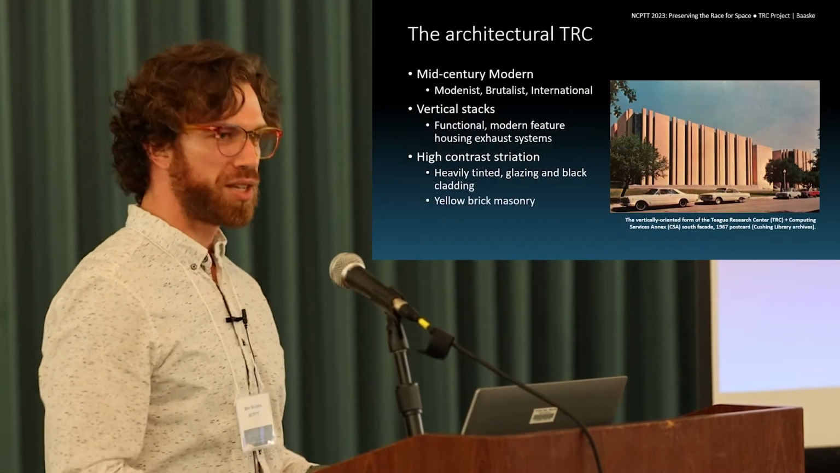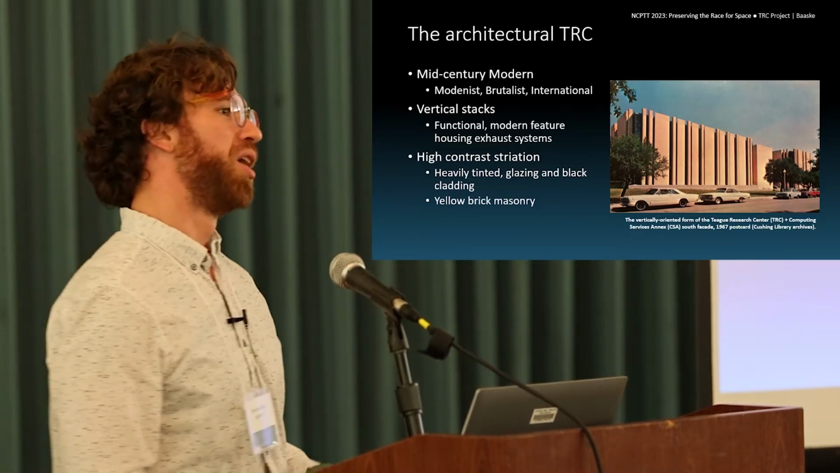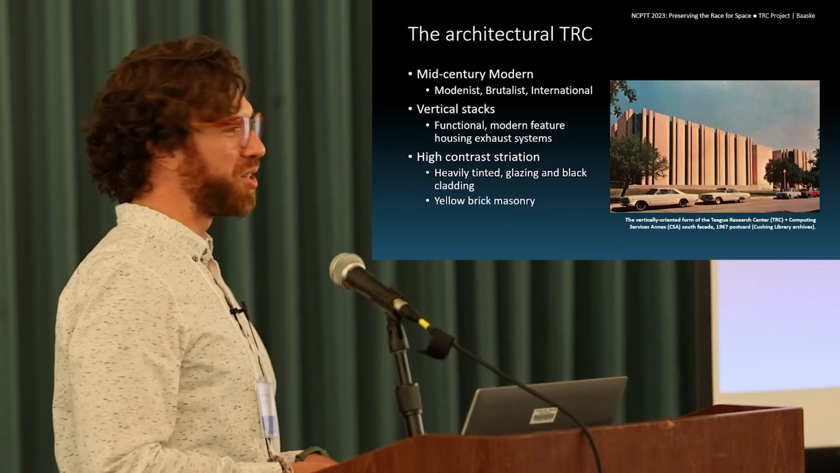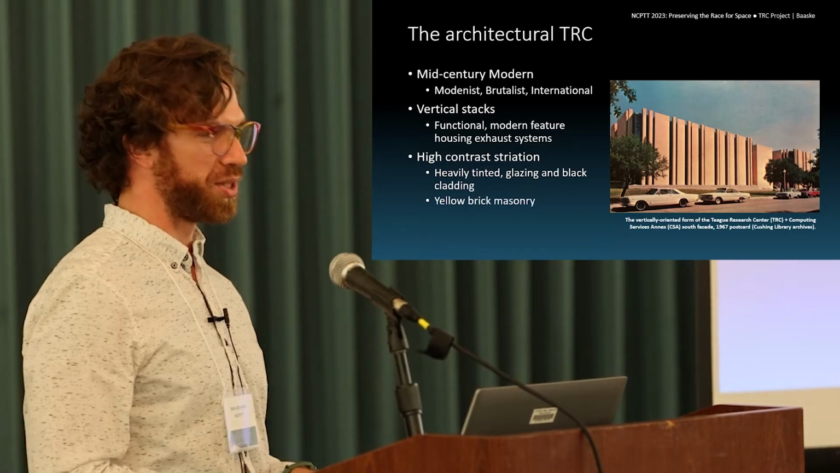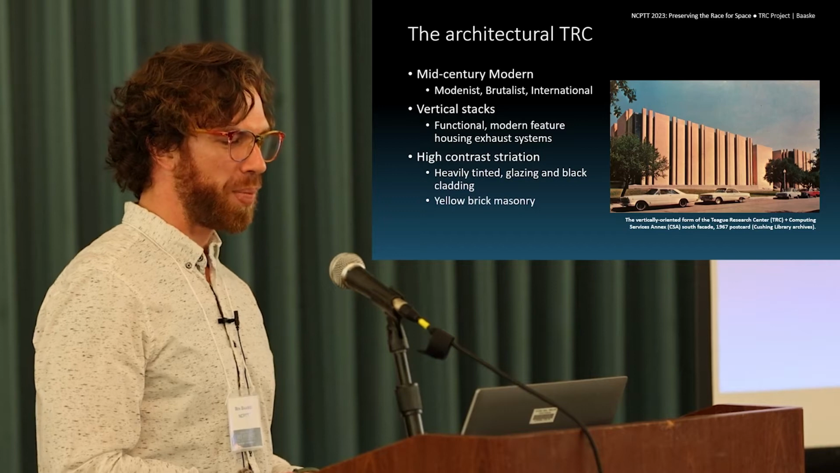Architecturally, it's a mid-century modern building. We have a lot of these around Texas A&M's campus. Most of them are a healthy shade of tan or beige. This one is fairly similar, but it's got a little bit more of a yellow hue to it, so relative to the rest of the campus architecture, it does stand out.